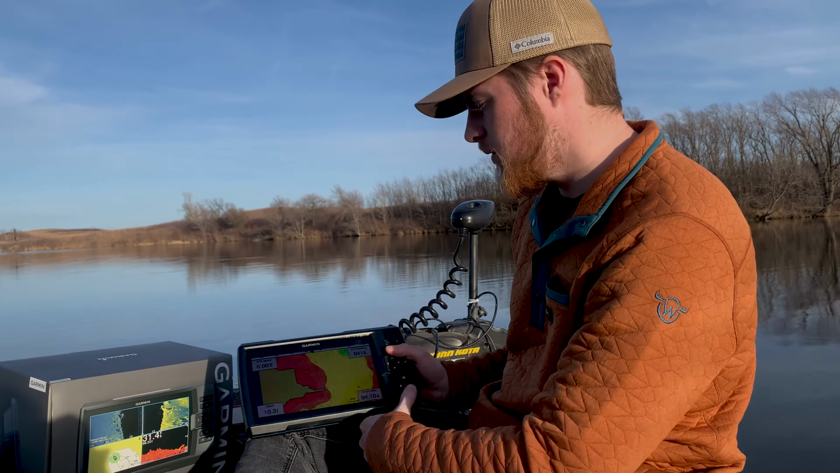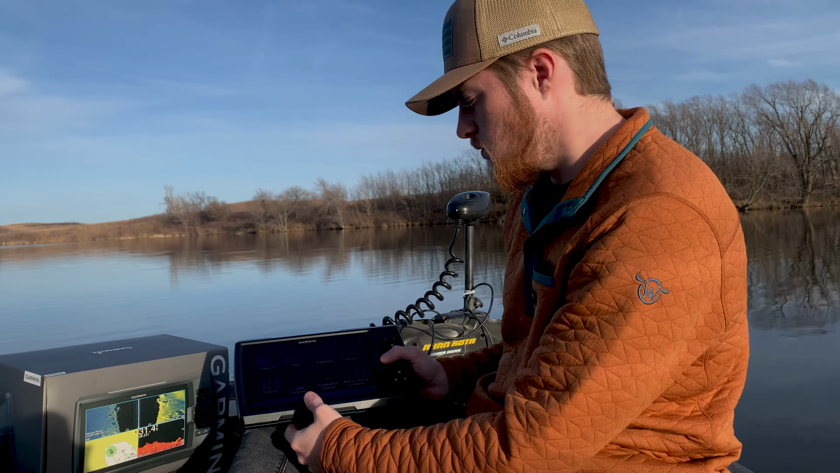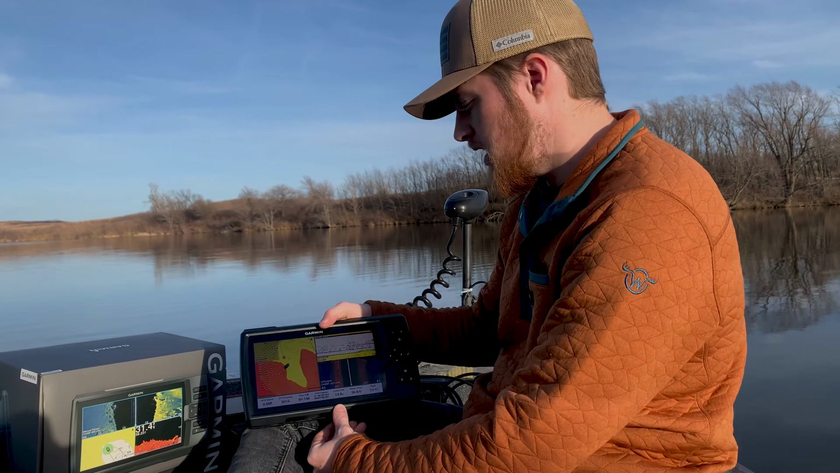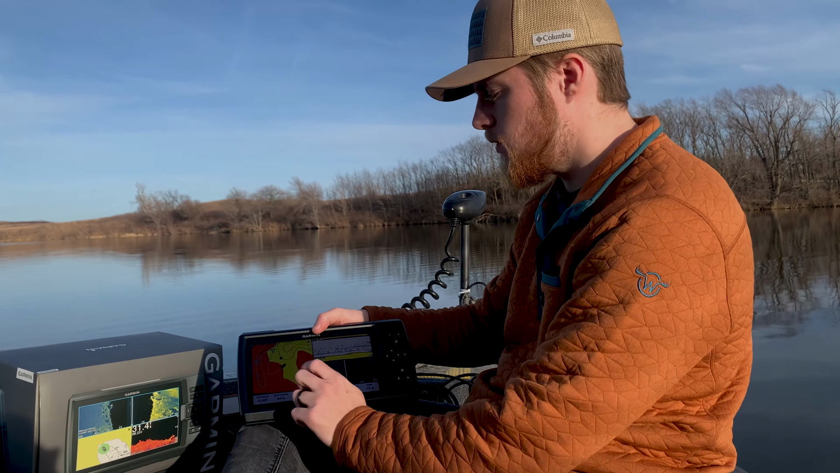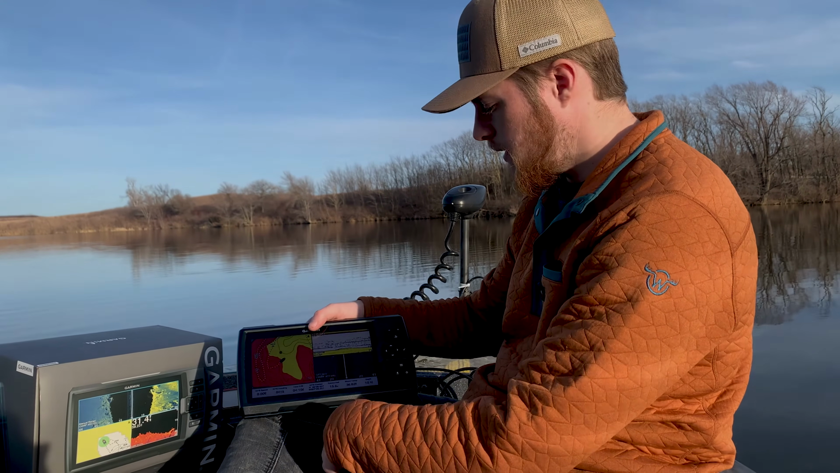So that being said, we got the contour maps, and you can also set up different combos on this one that you want. Like combo one I'm using right now is just my contour map, so I can see if I marked. You can add different waypoints. Like here I got structures that I marked, so I'll probably go back by those and see.